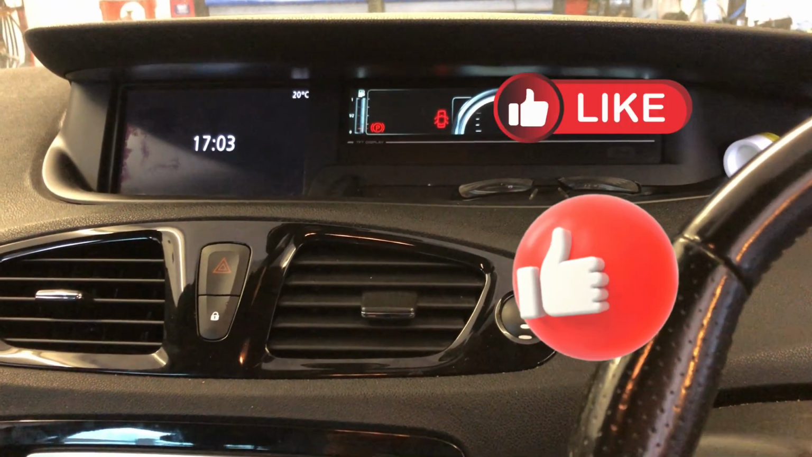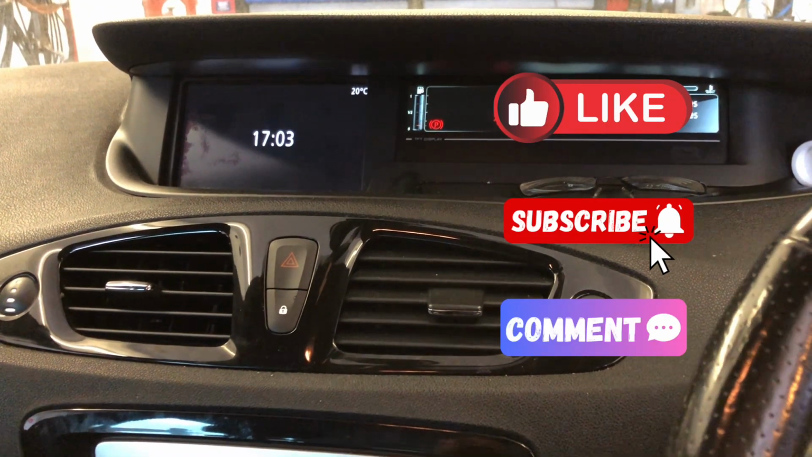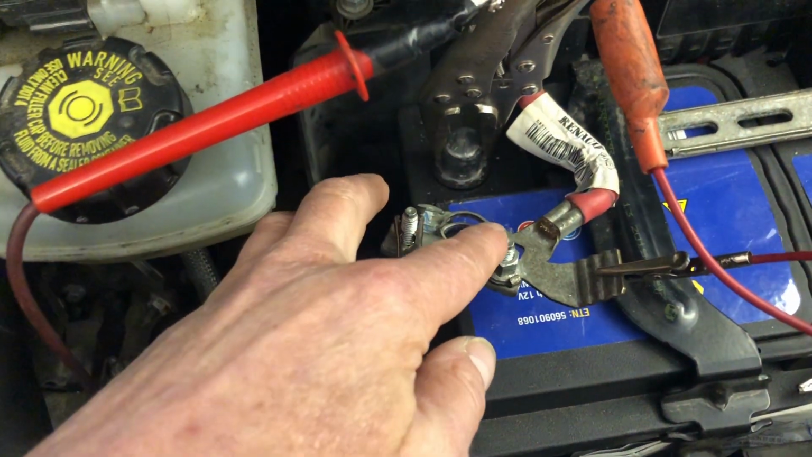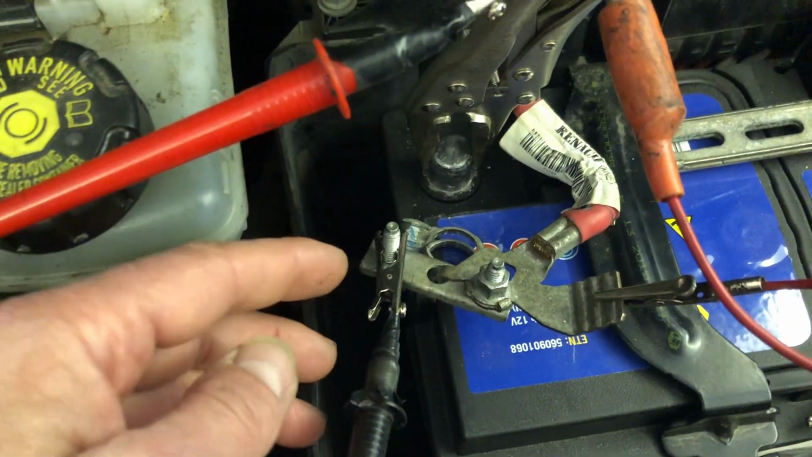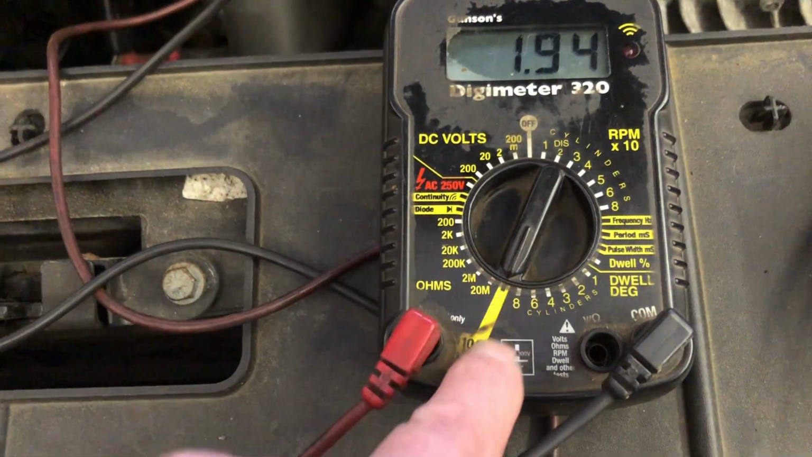I'm just gonna do the parasitic drain test one more time just to show you how to set that up if you need to do it. So let's get under the bonnet. To begin with, what we need to do is disconnect the battery terminal. You can use either the negative. I used to use the negative a lot, but I use the positive if it's easier to get to. It doesn't matter. So disconnect the battery terminal, and you need to run your ammeter set to amps,